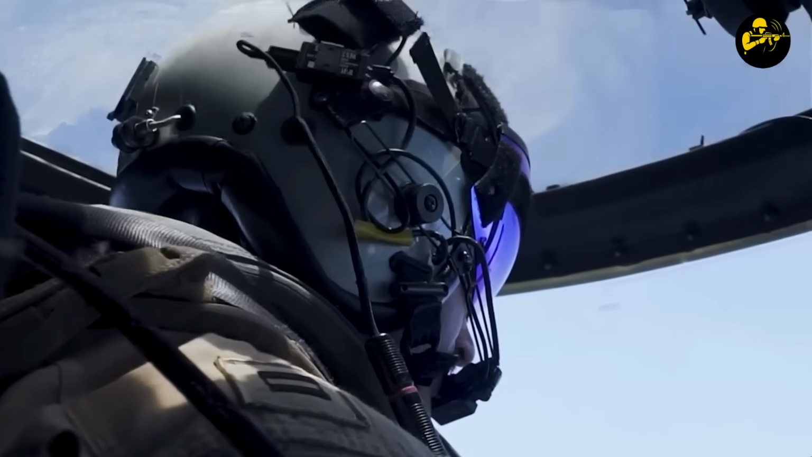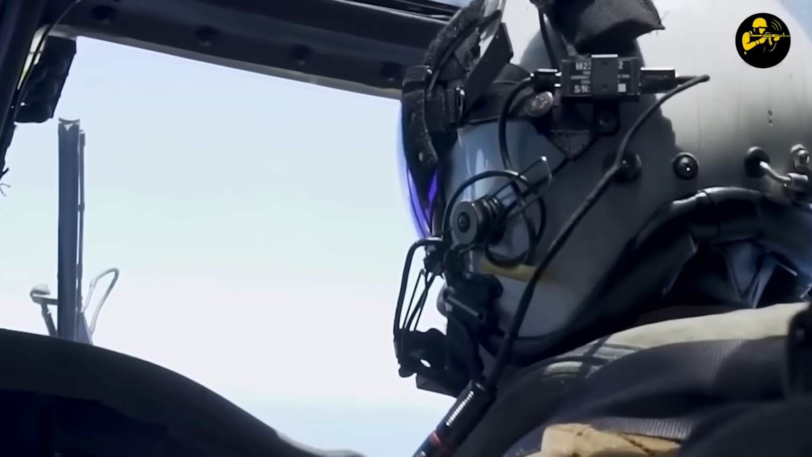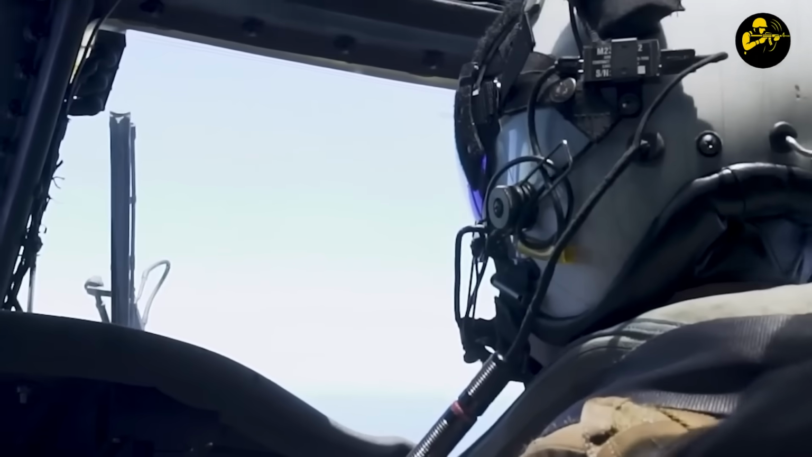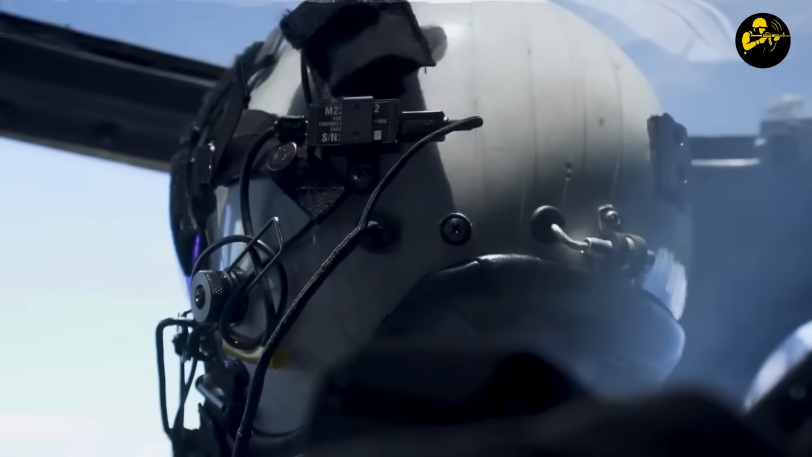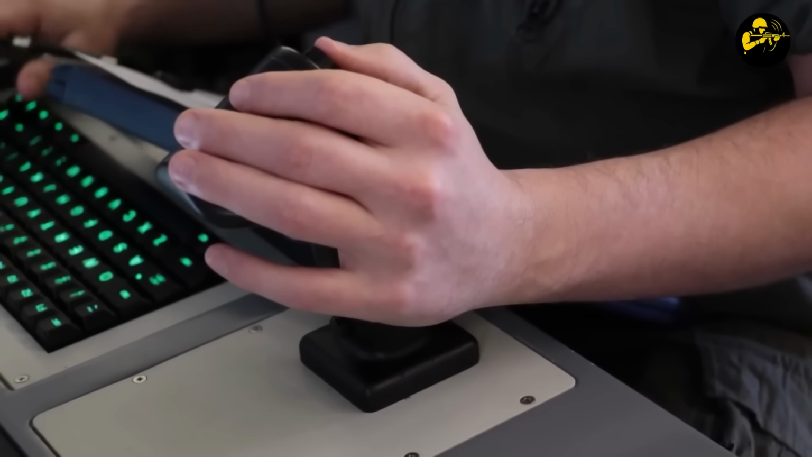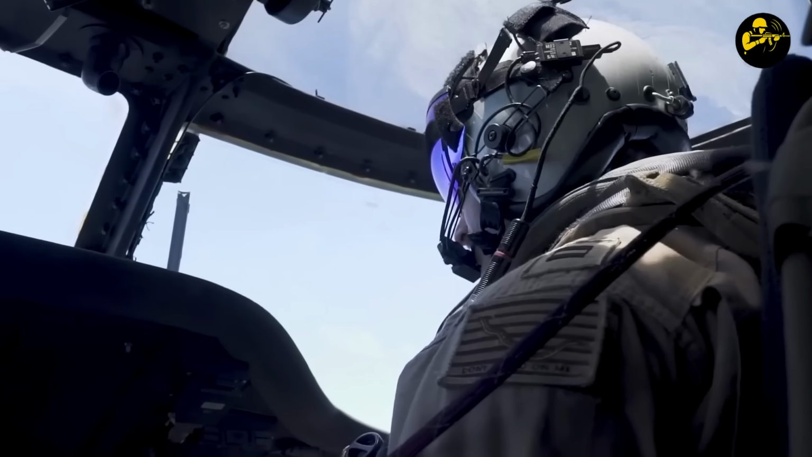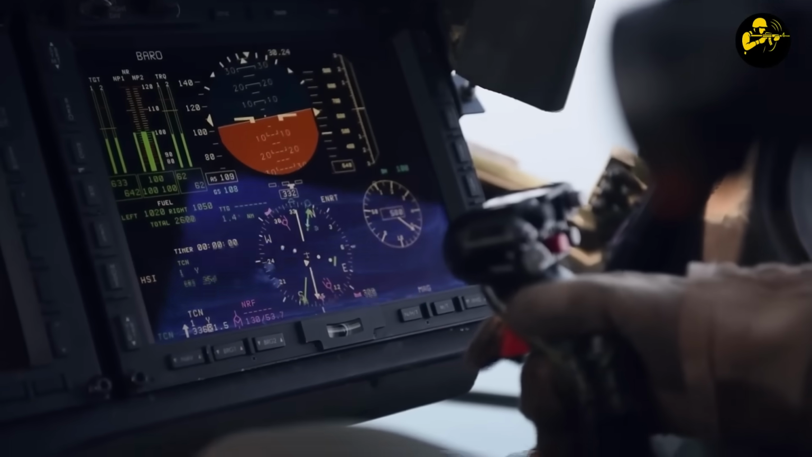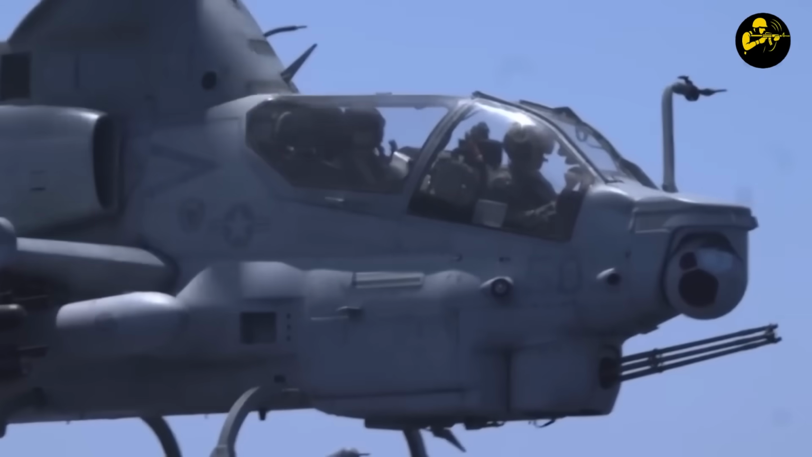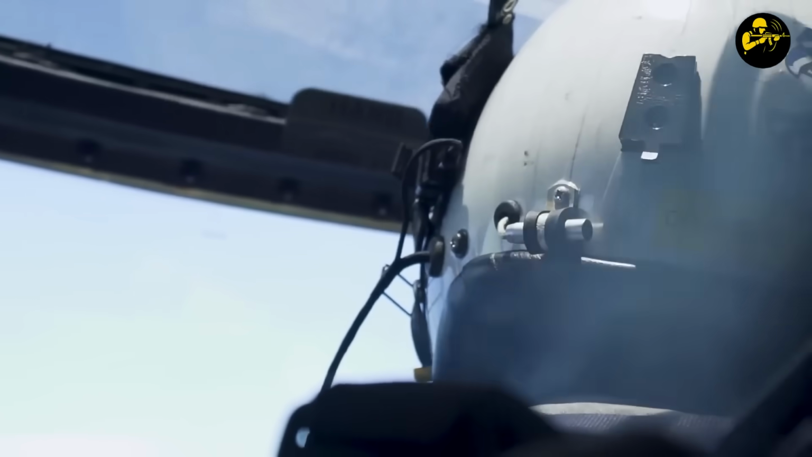The FLIR turret matched the pilot's gaze in under 200 milliseconds. Hollywood uses motion capture suits to make animated character stance. The Marines use the same principles to aim weapons with terrifying accuracy. The pilot could look at a target, tap a button to lock it, then look somewhere else entirely while the computer maintained perfect stabilization. It compensated for aircraft vibration, turbulence, and even the pilot's breathing.